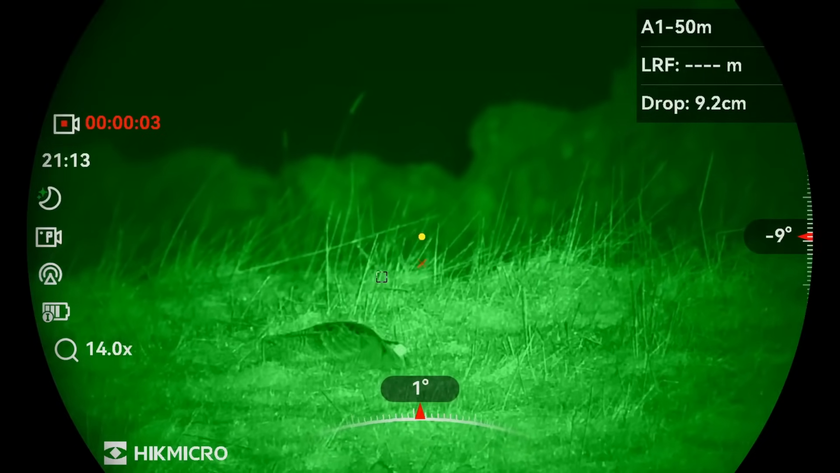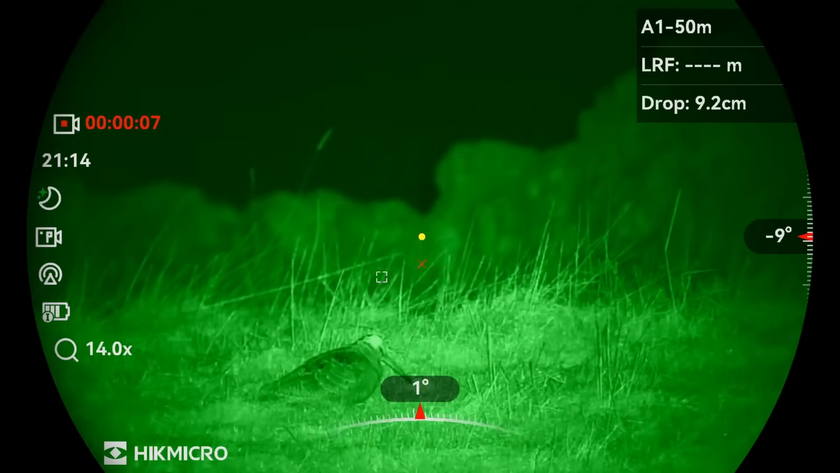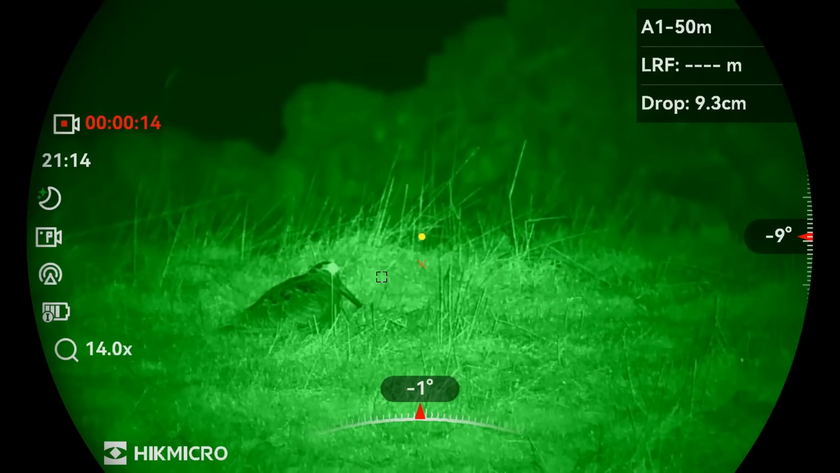And here we have another woodcock feeding, totally oblivious to me. Oh, he's had a lovely worm there, delicious. That's making me a bit peckish. I think I'll have to stop for a break shortly.